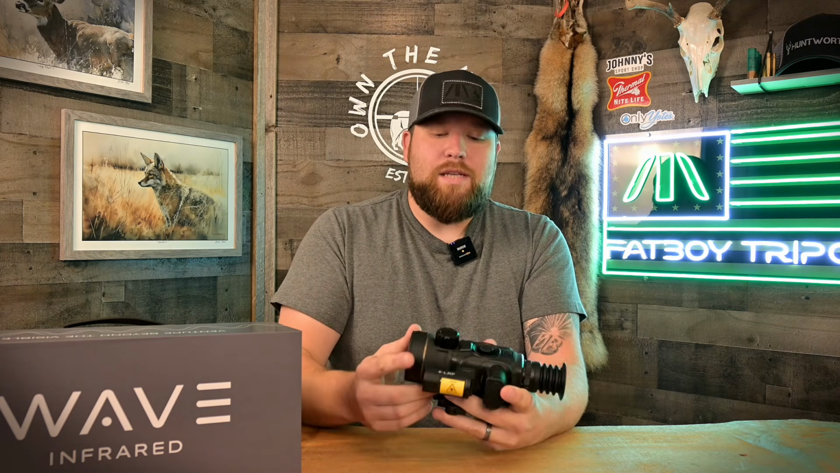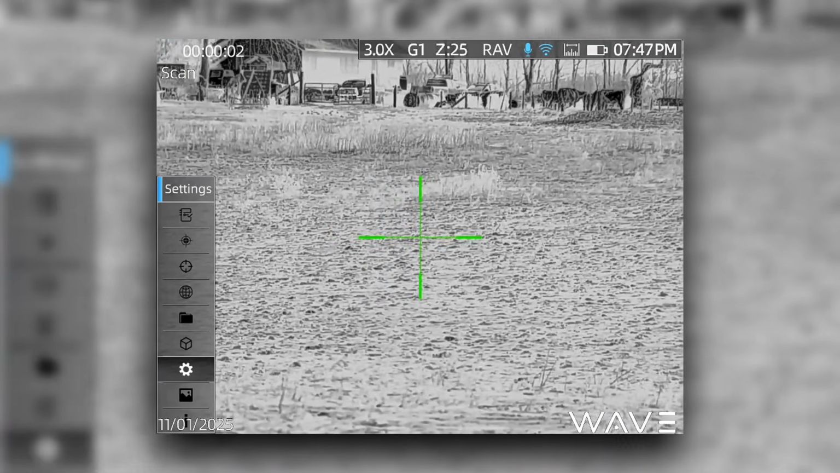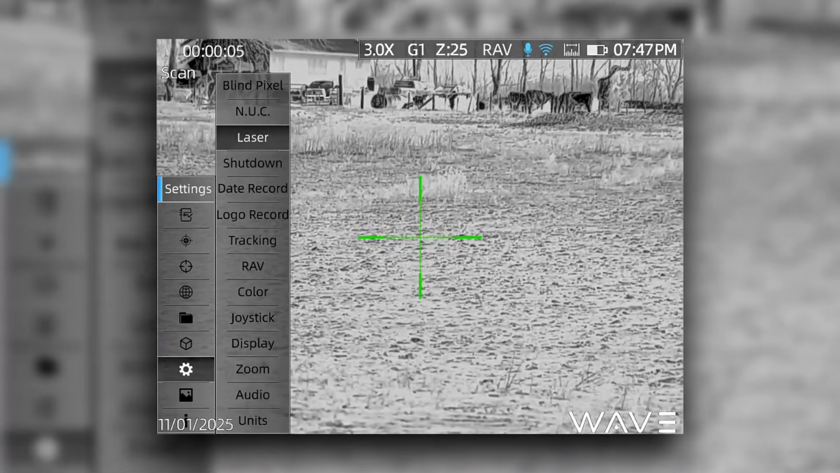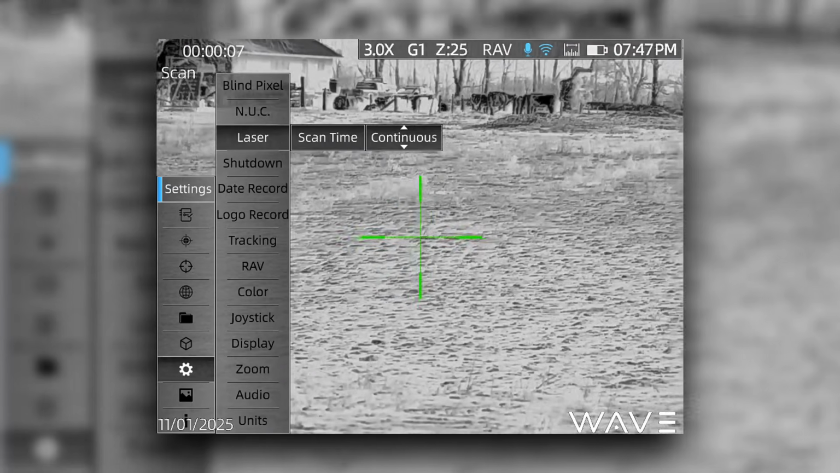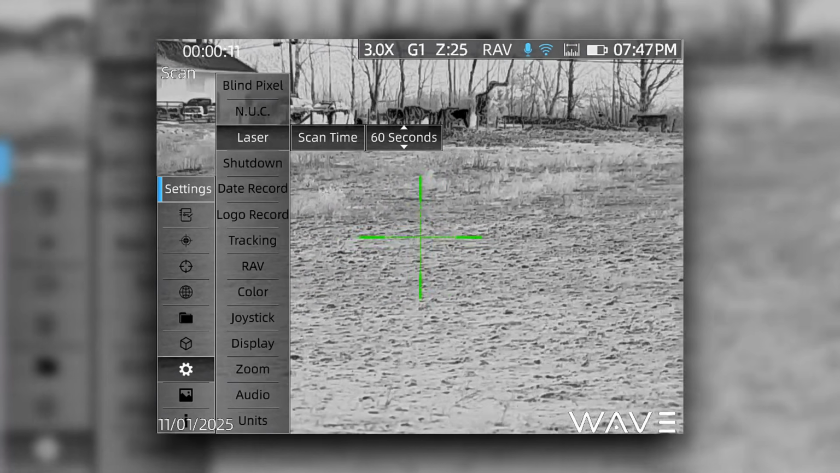All of the design decisions on this thing are very purpose built, and that's one thing I love about Wave. Like, nothing really goes untouched, right? All the design details, the things that matter, are thought about with a lot of care, right? And I love that. Talk a little bit about this joystick on top, you guys.